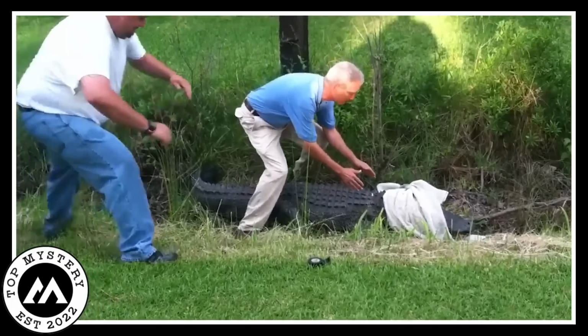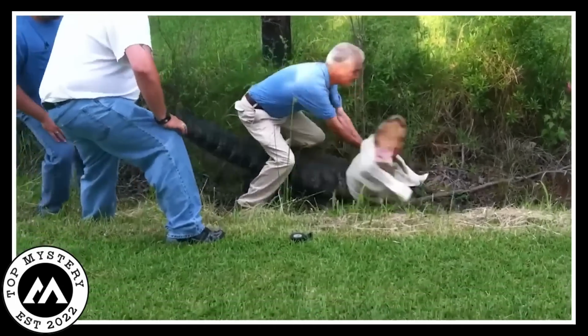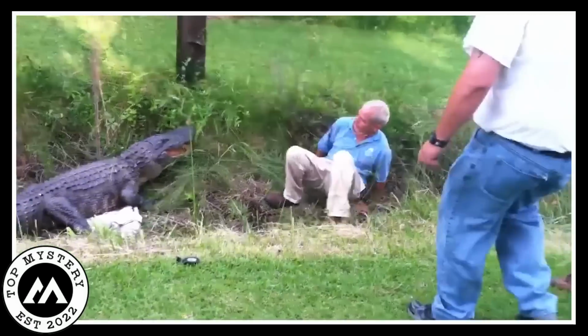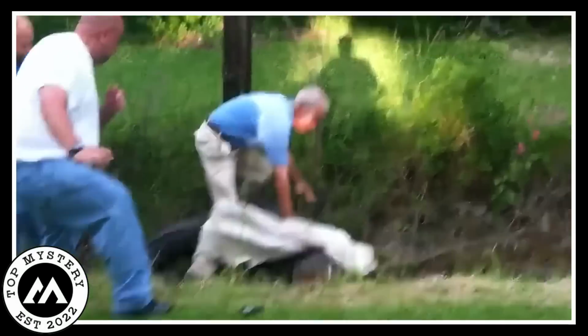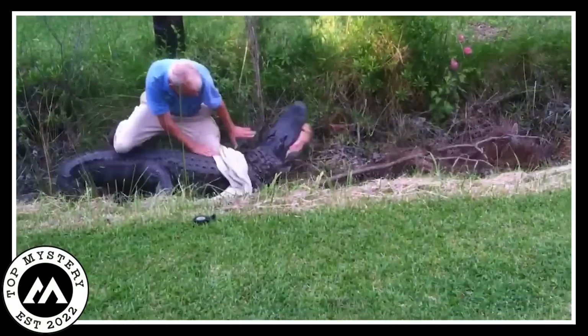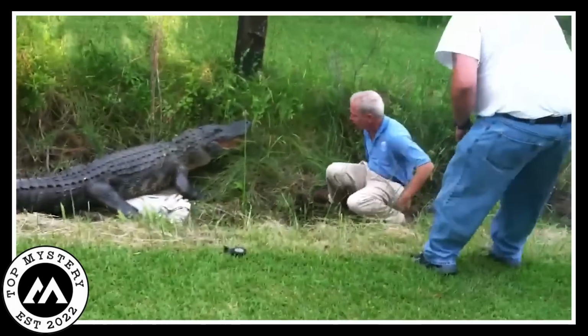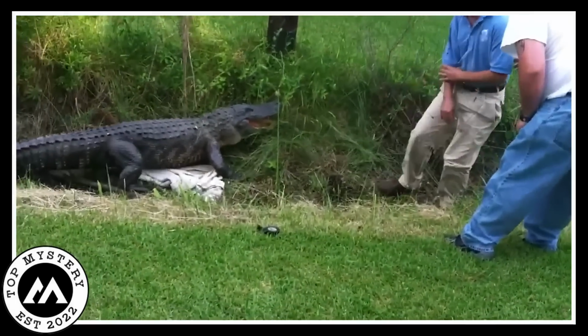This scheme didn't go according to the plan, and the man who was all set to grab his tail from behind fell into the alligator's trap. The moment he tried to have hold of his tail, the alligator snapped at him, grabbed him by his shirt, and bit his hand. Though the grip was loose, the man managed to escape the wrath of this unruly beast.